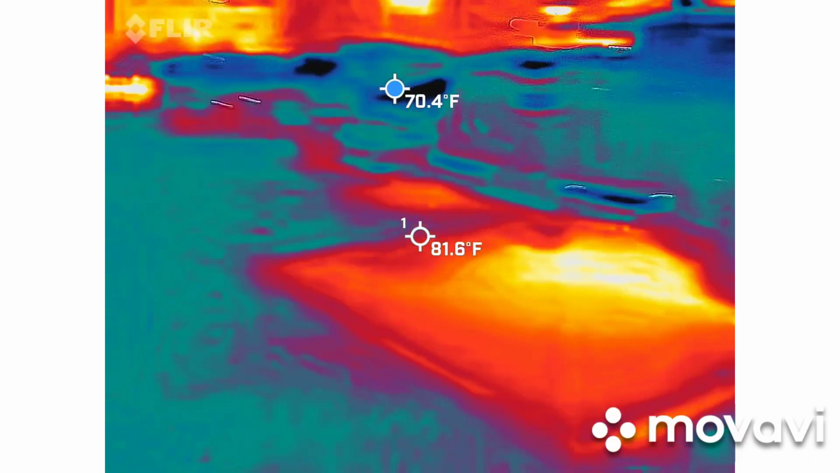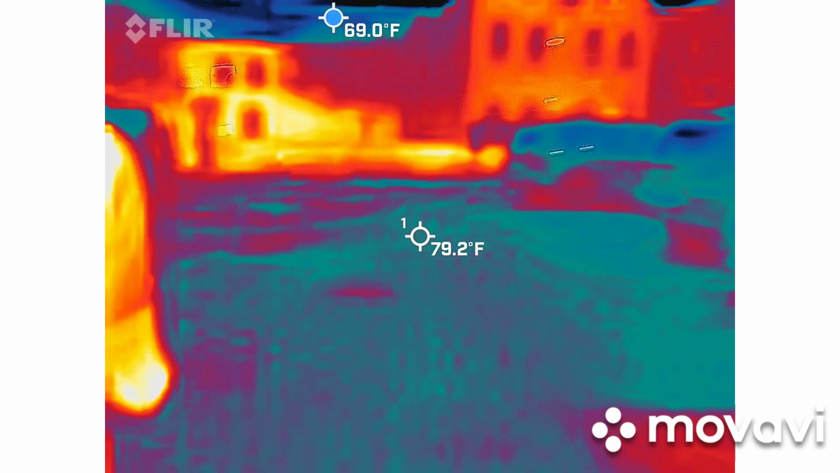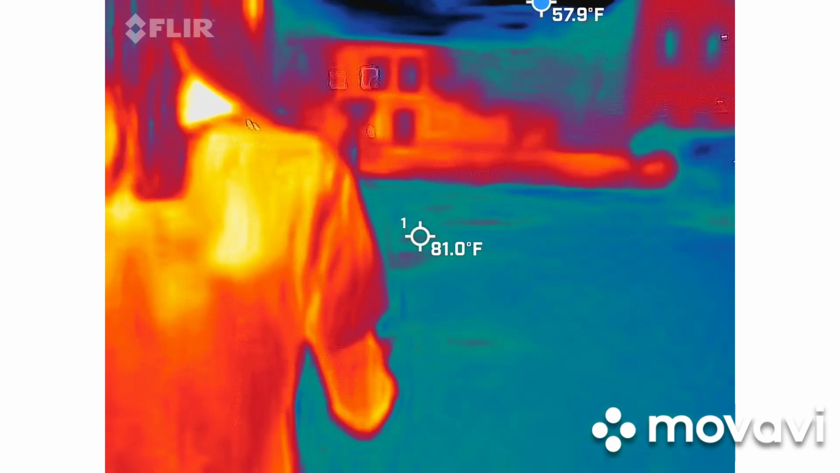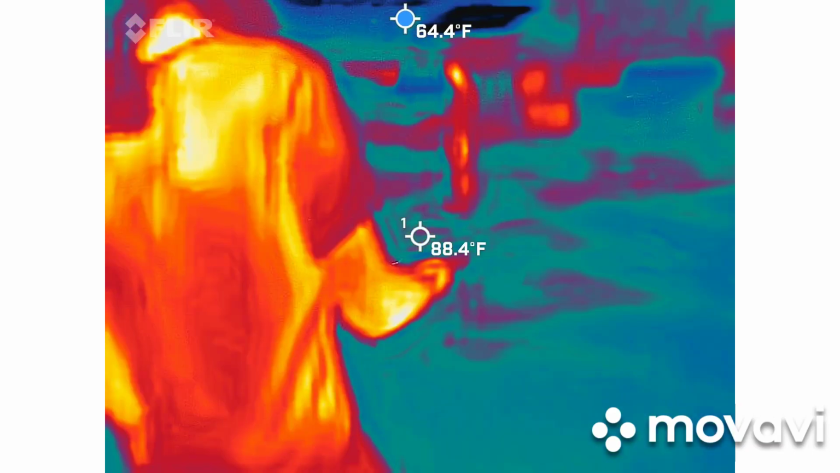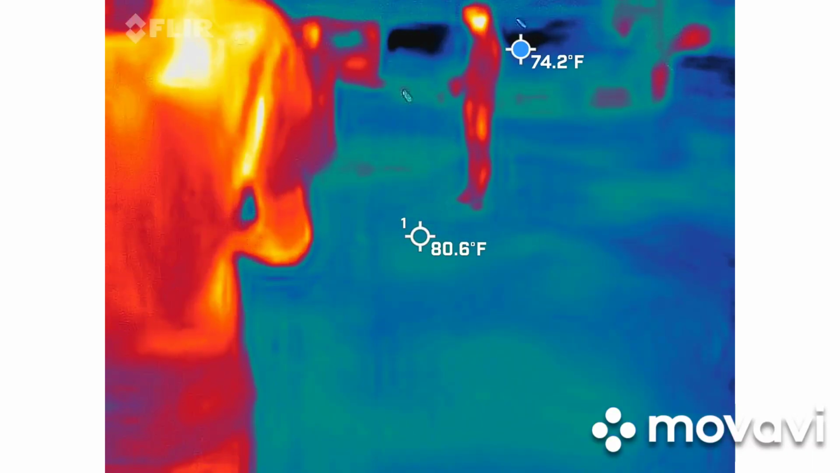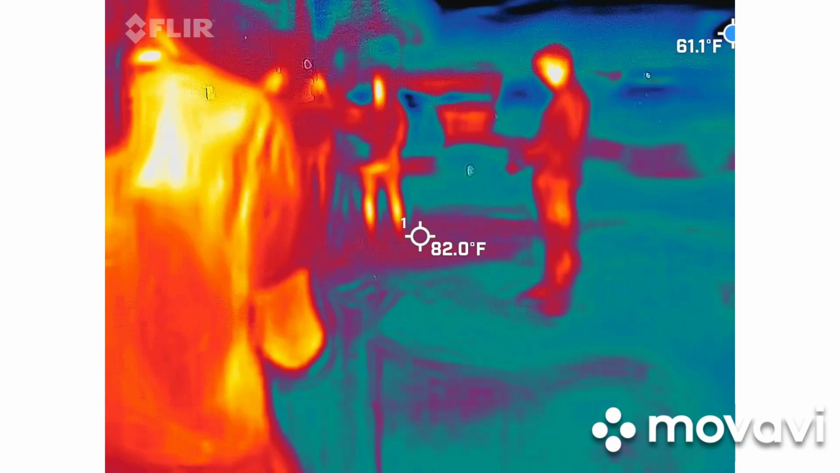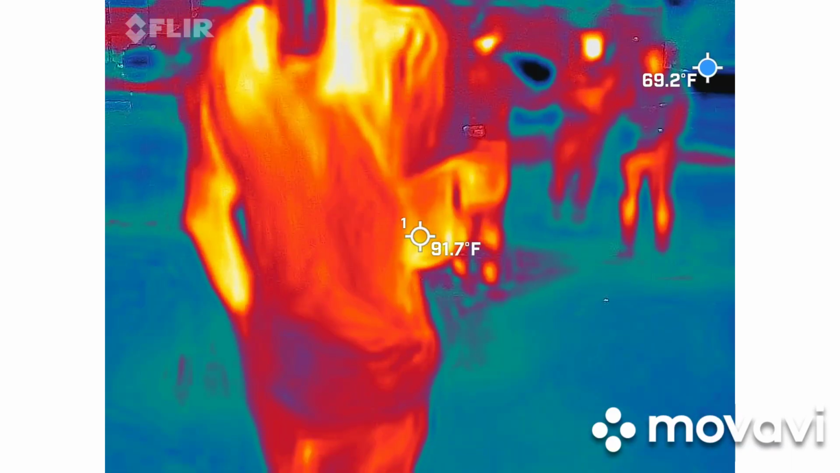Get in frame. Oh wow. Okay, that's 17.4. 17.4. Yeah. It's a really big spike.